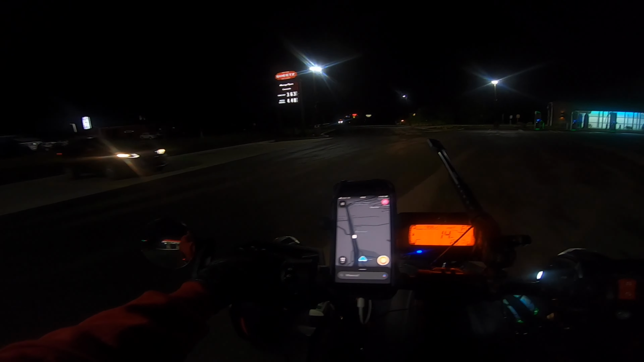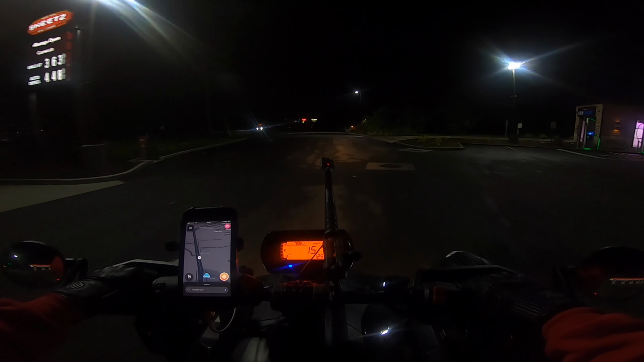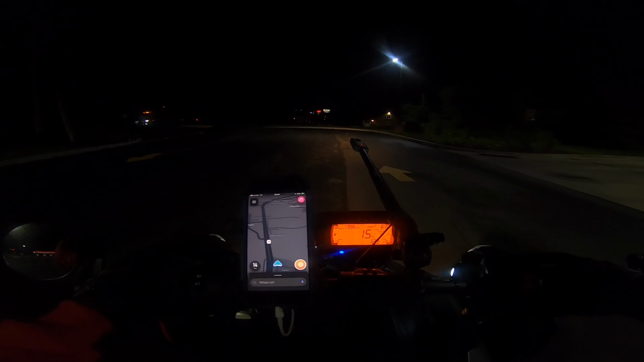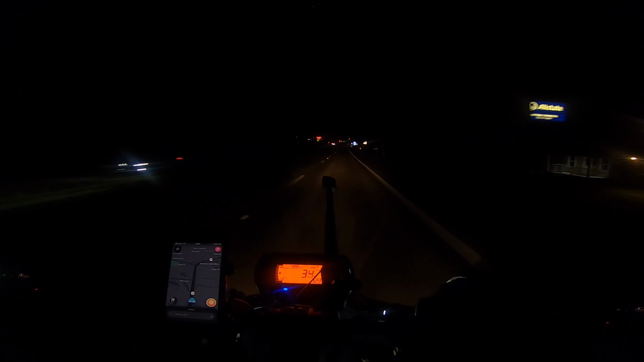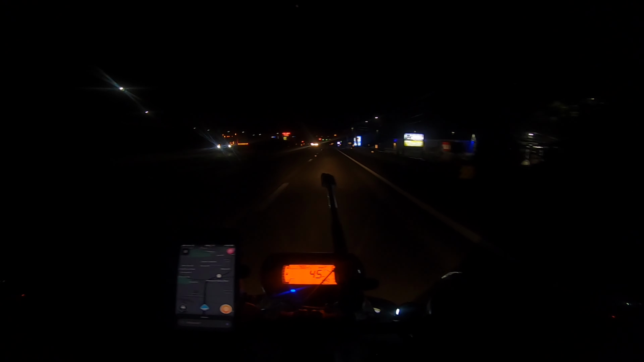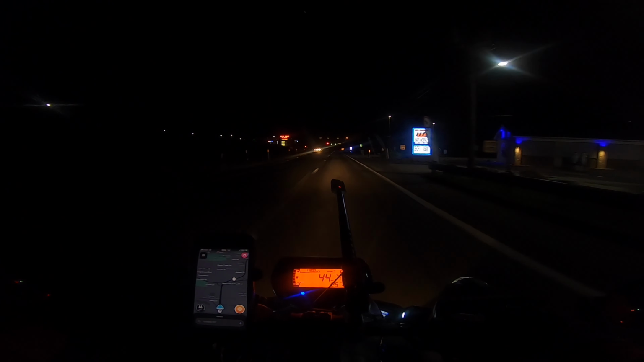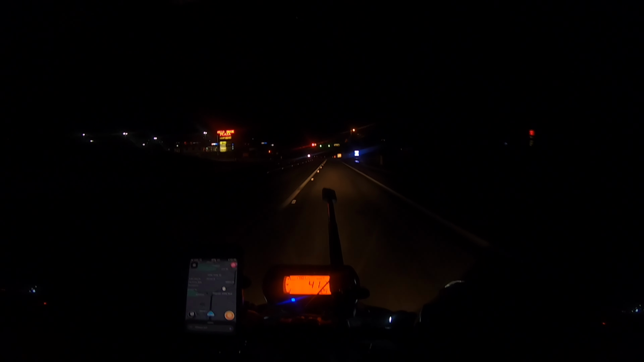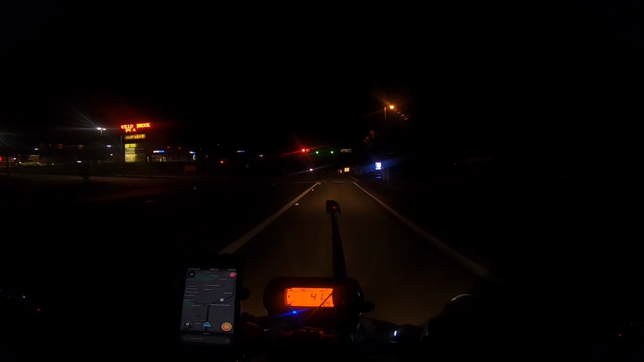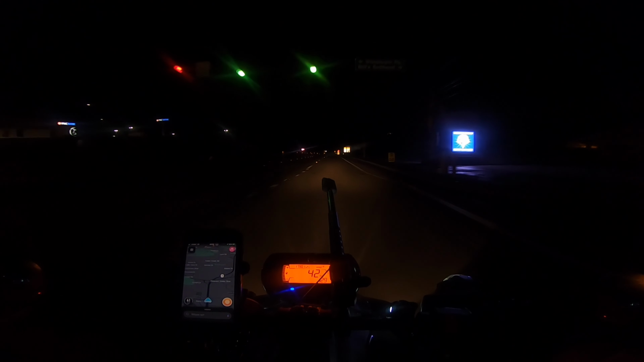All right, so it looks like we got about 129 miles in the fuel tank. Let's hit the road. Looks like we got a little spin on the 360 camera again, but we'll be all right. Sliver of a moon up there above us.